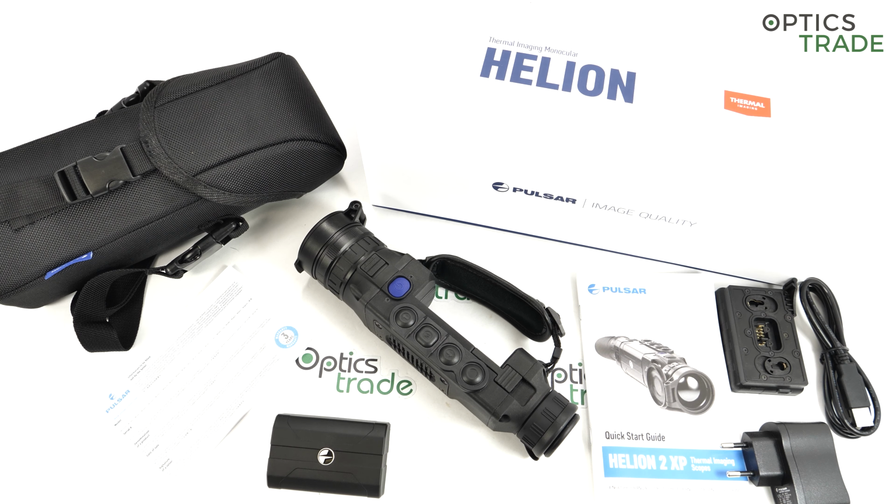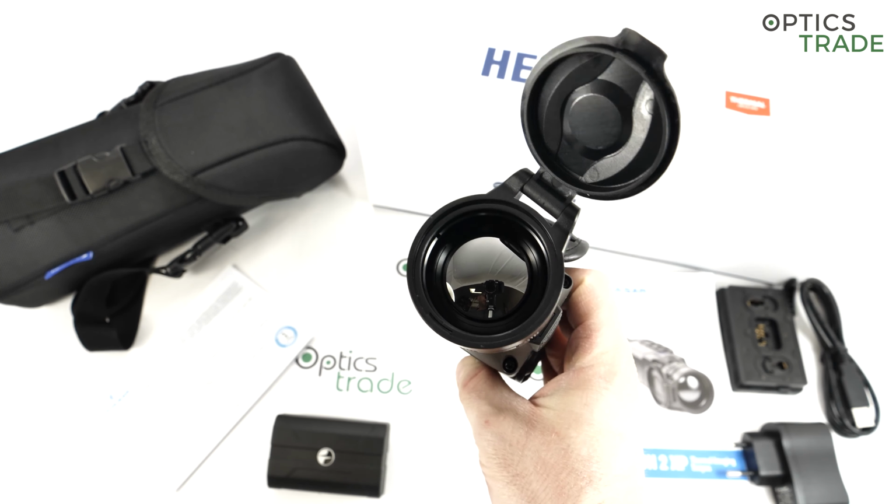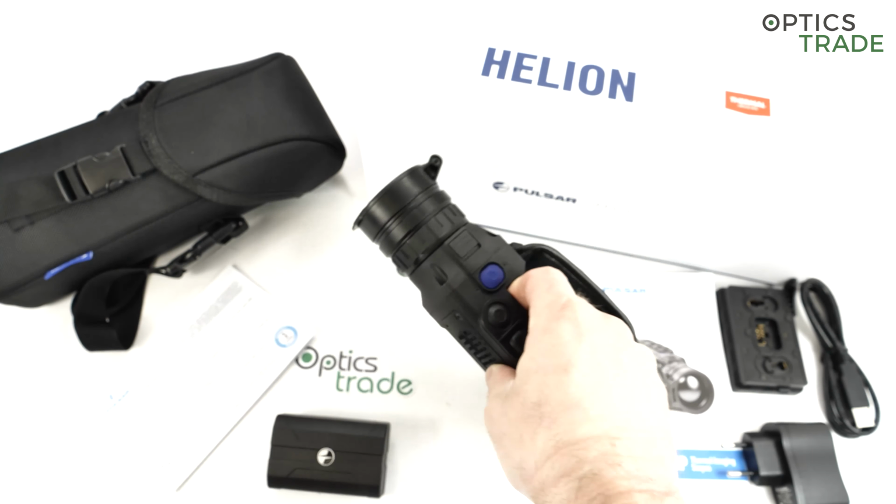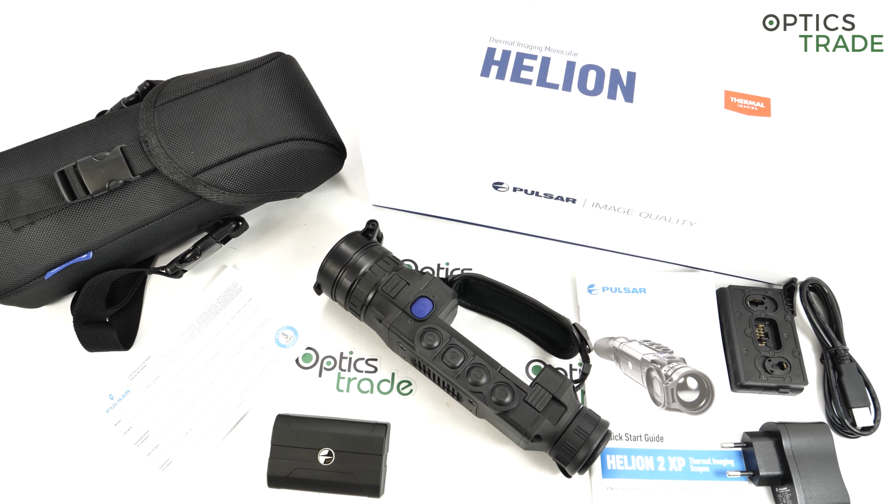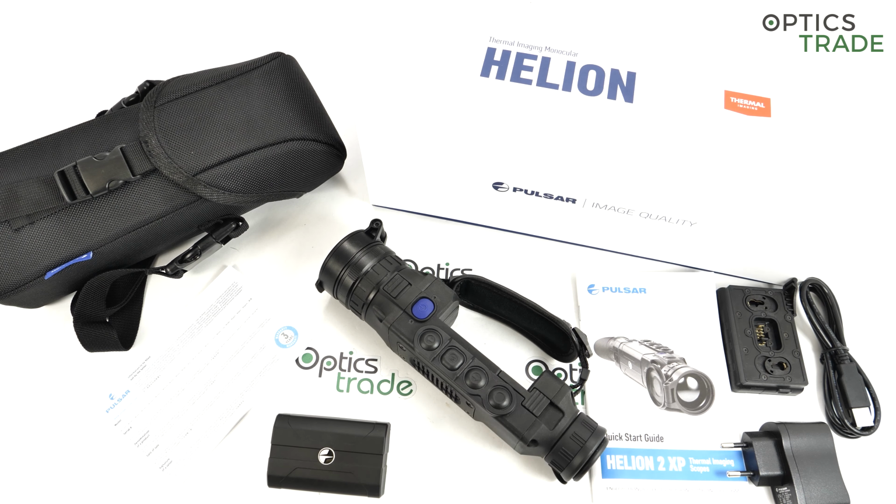The optical performance. So the lens is 50 millimeters with a 1.2 aperture, and the magnification starts at 2.5 and goes all the way to 20. So really wide magnification range. Even though everything above 10, it's better if you put the device on a tripod and look at the image on your smartphone. Just stream it with the Stream Vision application to your smartphone.